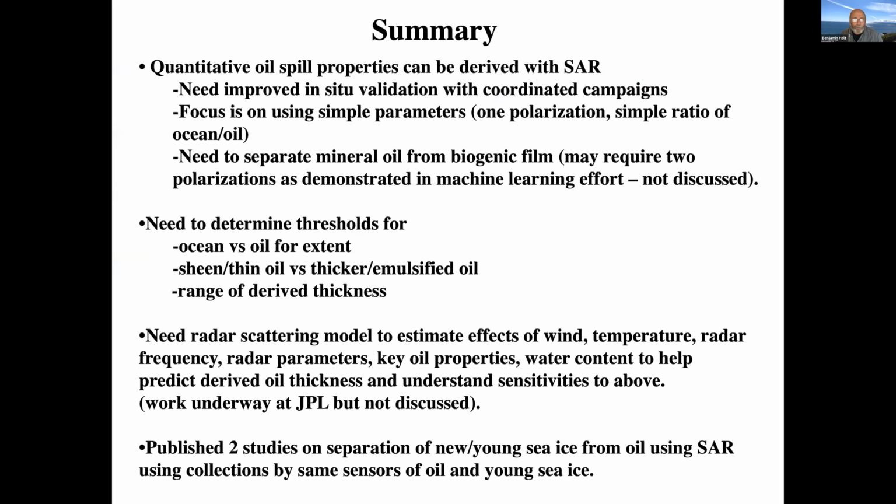Okay, so to provide an overview of our efforts to date: we think we can provide good quantitative oil spill properties. We need to have improved validation with in situ collections. This focuses on using simple parameters that are accessible from all satellite-borne sensors. We, of course, have the false positives to worry about with biogenic films as well as low winds. And here's a different range of thicknesses as we hope to get to.